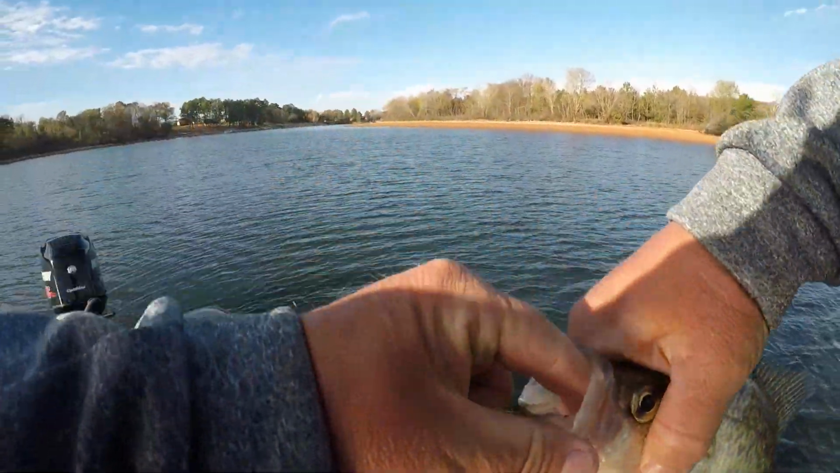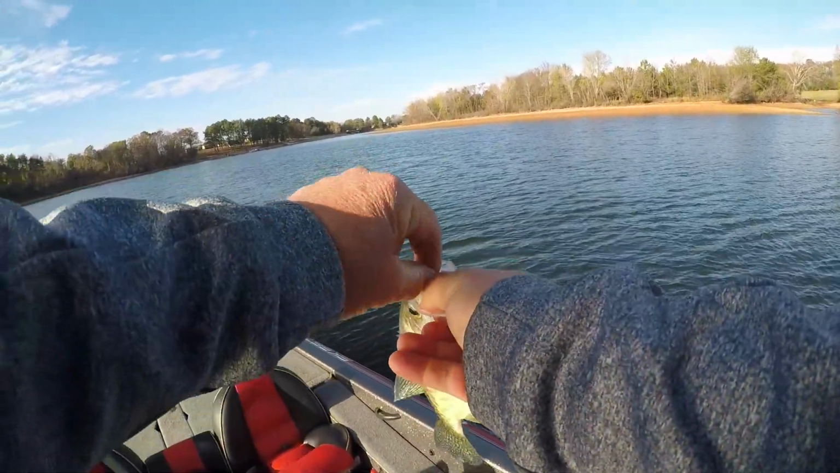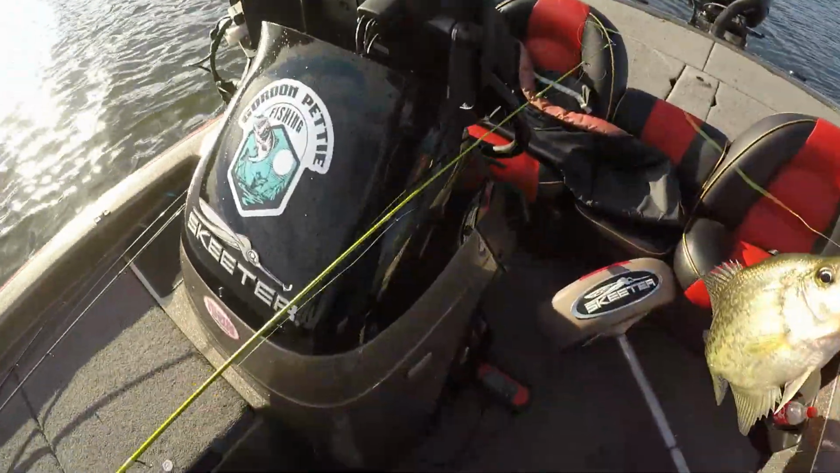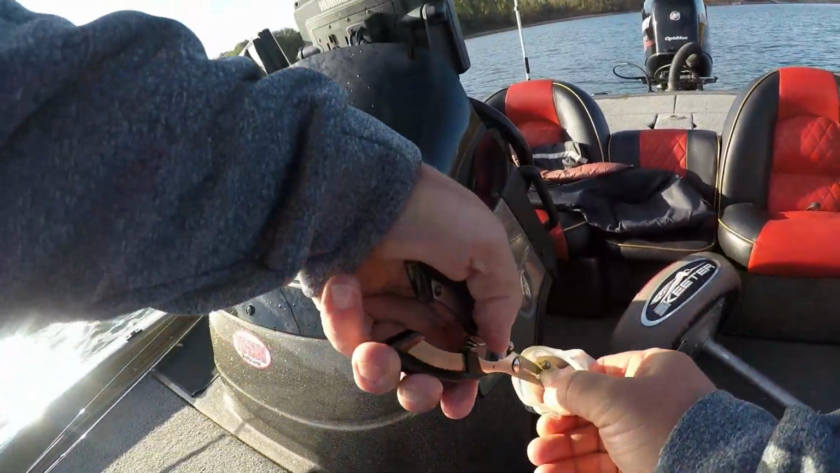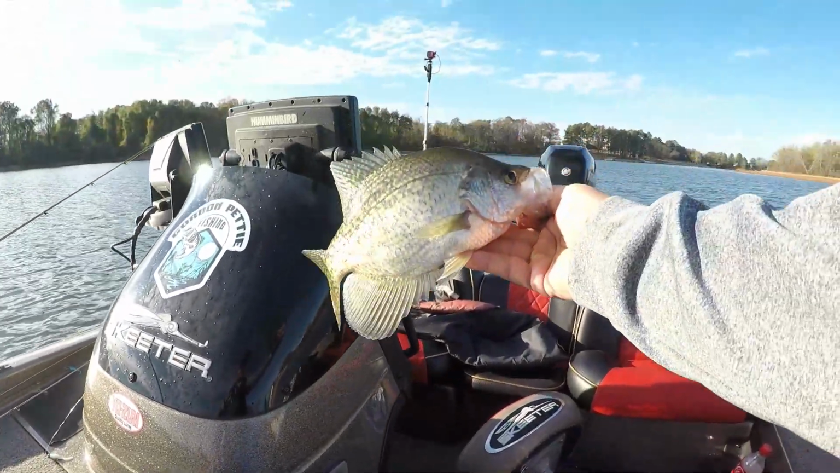Maybe I've been fishing too deep all day long. Because I've come shallow. I hadn't fished this shallow all day. And I've got two quick bites.